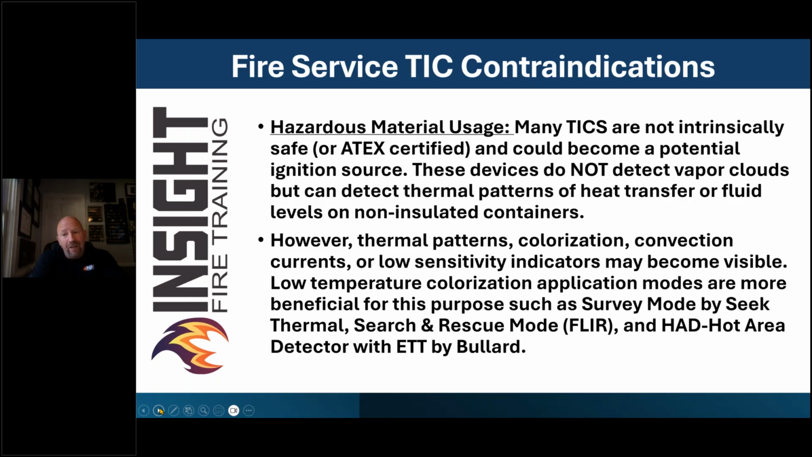These devices do not detect vapor clouds, but can detect thermal patterns of heat transfer or fluid levels or non-insulated containers. There are many gases that cannot be detected while they're leaking, but when they burn, you can detect the heat from them, such as alcohol, hydrogen, things of that nature. But you can also detect the patterns of things when they're leaking as far as when they affect a surface, which we'll show you some examples. So thermal patterns, colorization, convection currents, or even the indication of low sensitivity in many cameras can become visible when using it in a hazmat scene, but I would use it from a remote location.